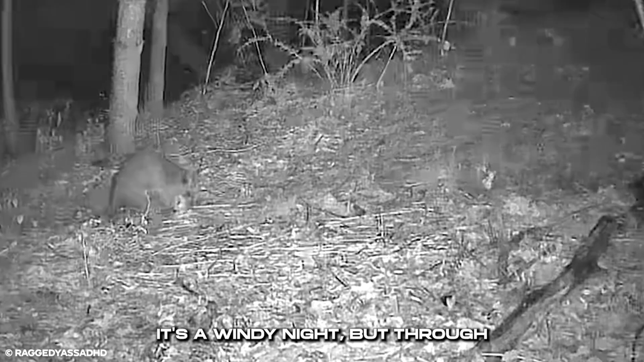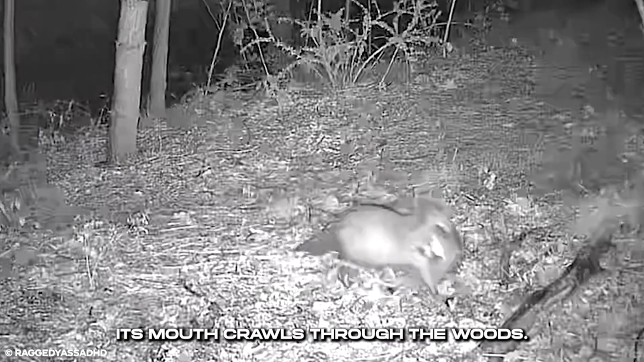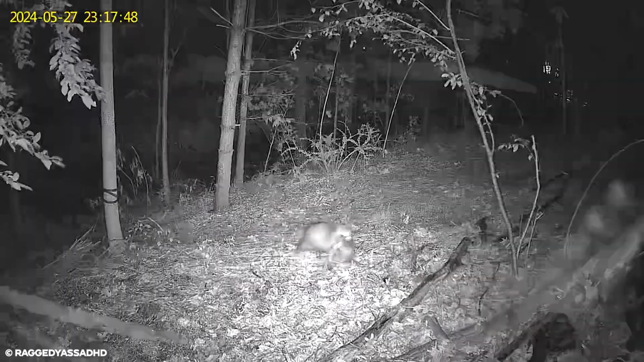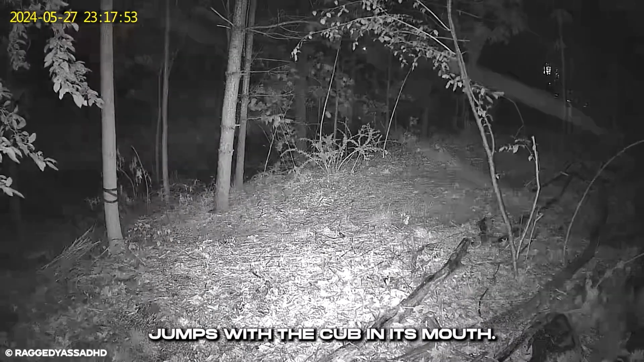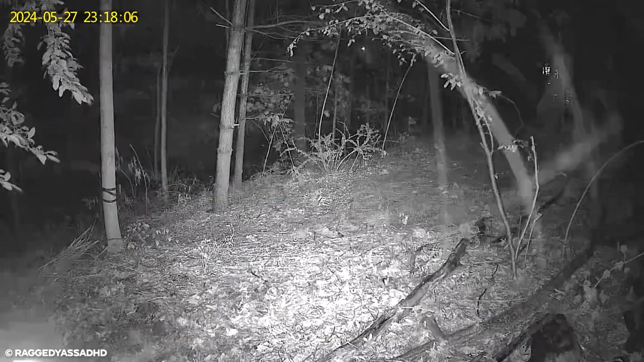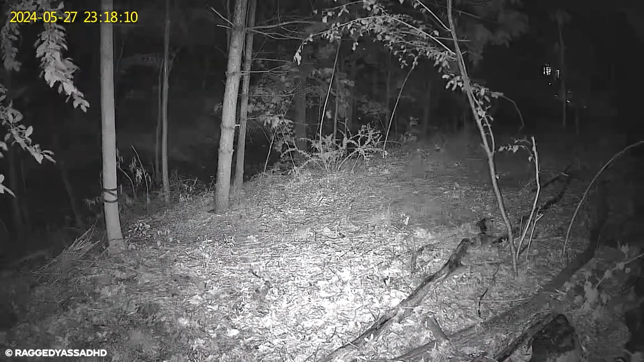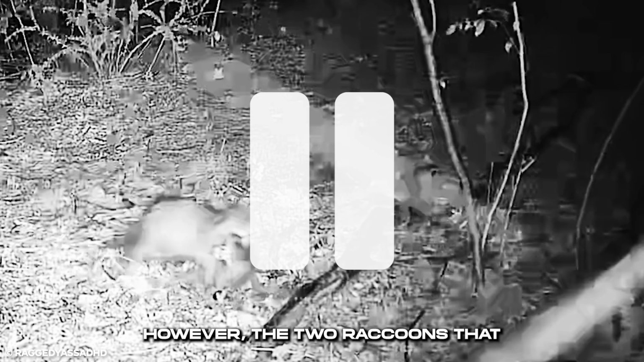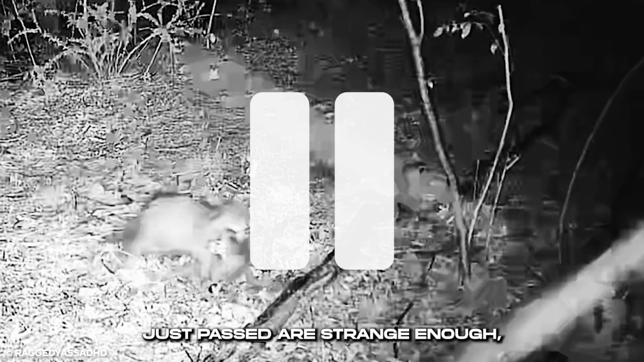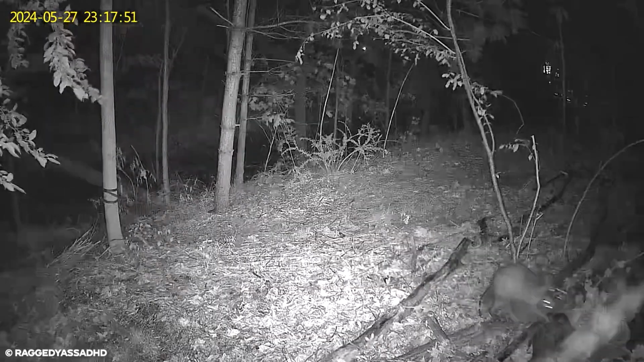It's a windy night, but through this, a bigger raccoon with a slightly smaller raccoon cub in its mouth crawls through the woods. The raccoon reaches the edge of the trail cam site and jumps with the cub in its mouth. The wind picks up and nothing else moves through the woods. However, the two raccoons that just passed are strange enough, as raccoons aren't known to carry their young that way, especially once they are that big.